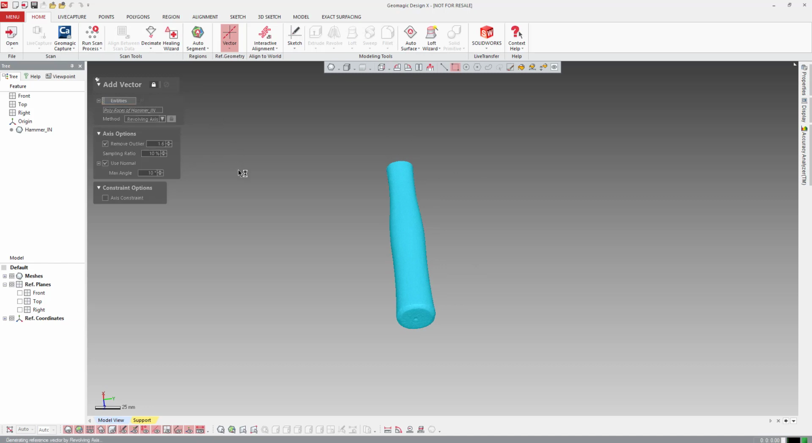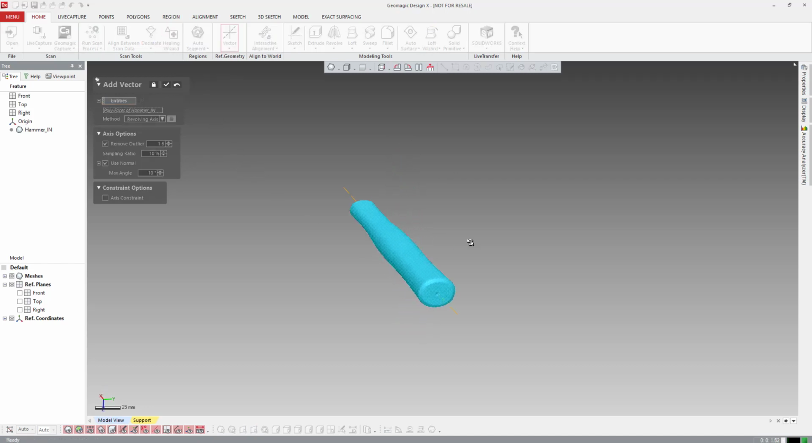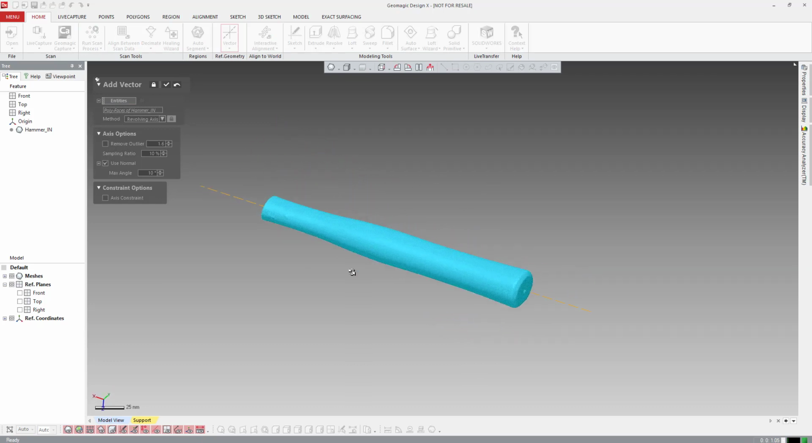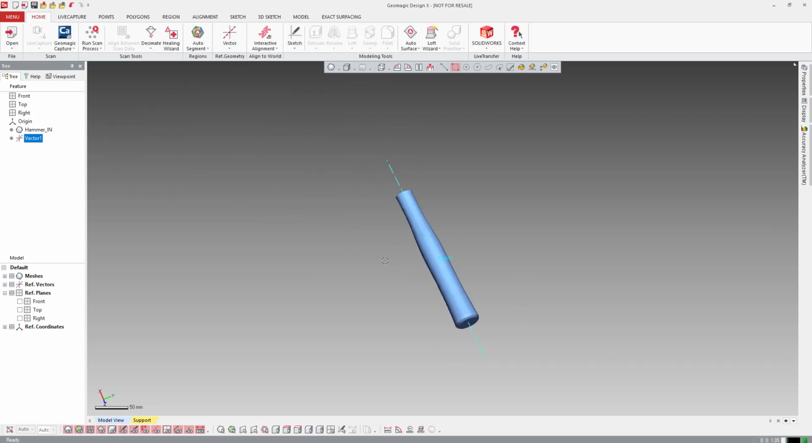So I'm just going to hit preview on this, see what it comes up with, and that's actually looking pretty good right down the middle here, almost exactly on the thing. So let's use normal, and let's actually uncheck remove outlier, see what that looks like. And it's about the same spot. So it does look pretty lined up right down the center there, so it looks close enough for me. Yeah, it's pretty much right on that lathe mark from when the handle was turned.